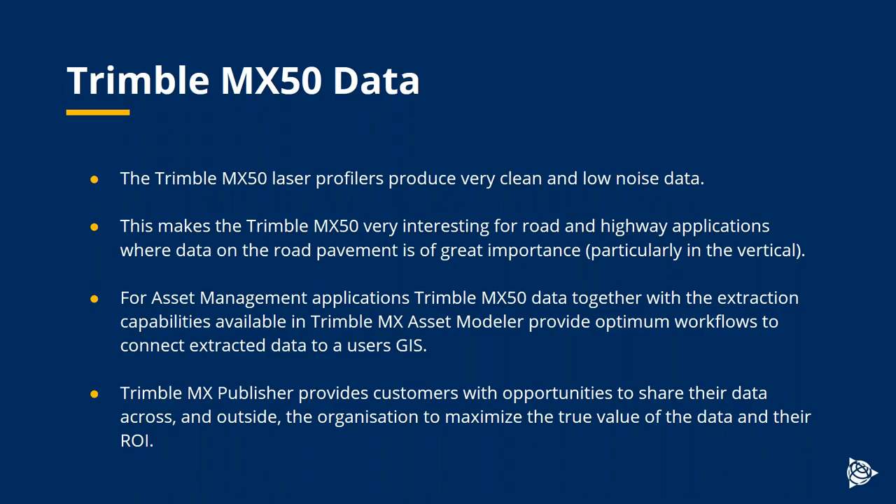What faster way can there be than driving it in a car and producing a very, very clean point cloud from which you can generate cross sections and profiles? But at the same time, the system could also be used for, of course, all the asset management tasks along that road corridor.